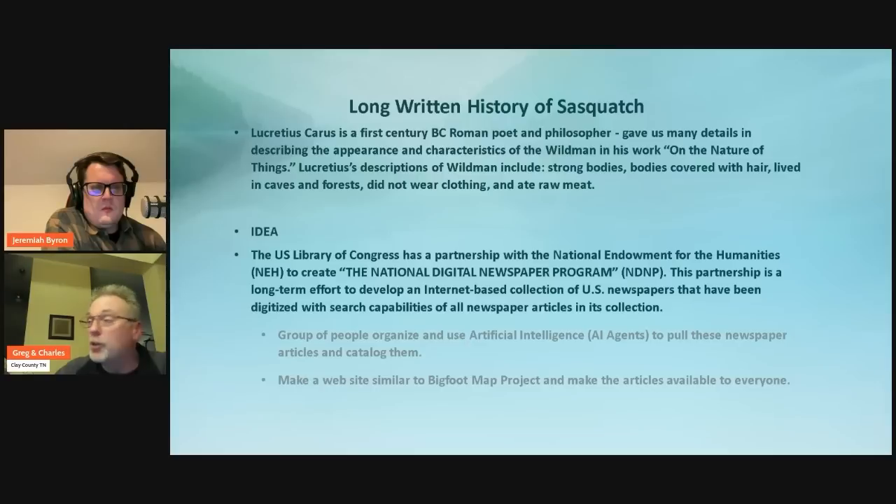He got 375 pages, and at the time the research was done for his book, it was much harder. It was done on microfiche. So with this Library of Congress and the National Endowment for the Humanities, this is a much easier project.